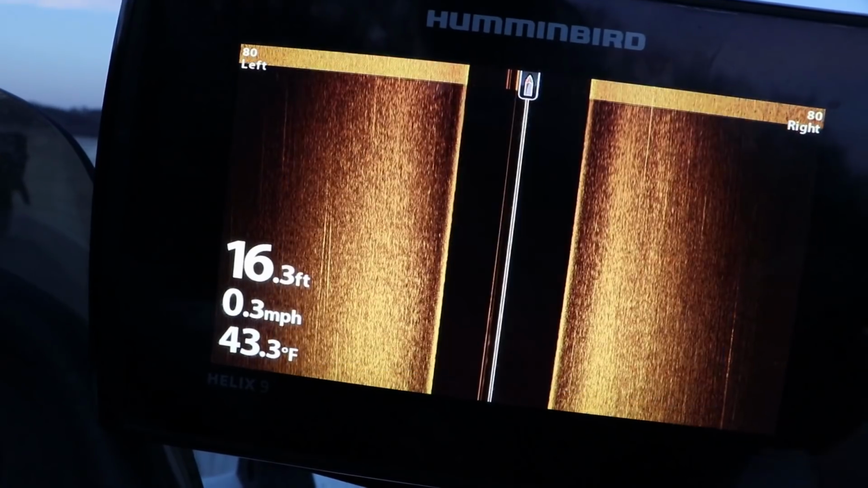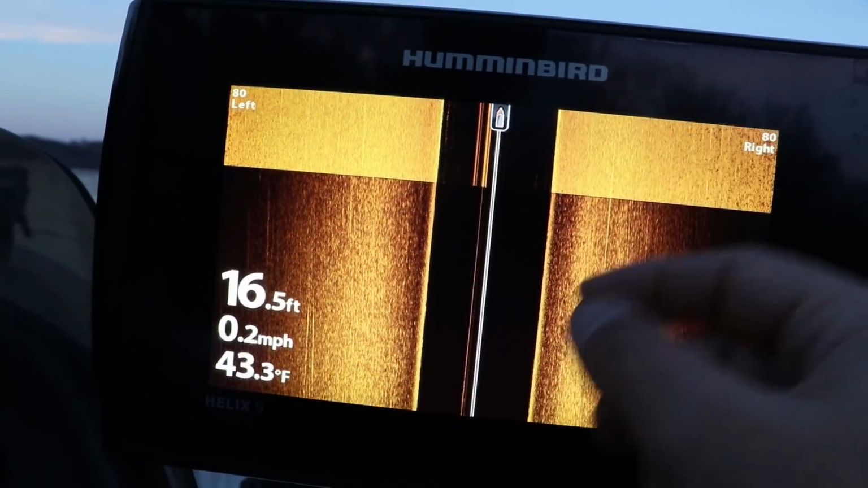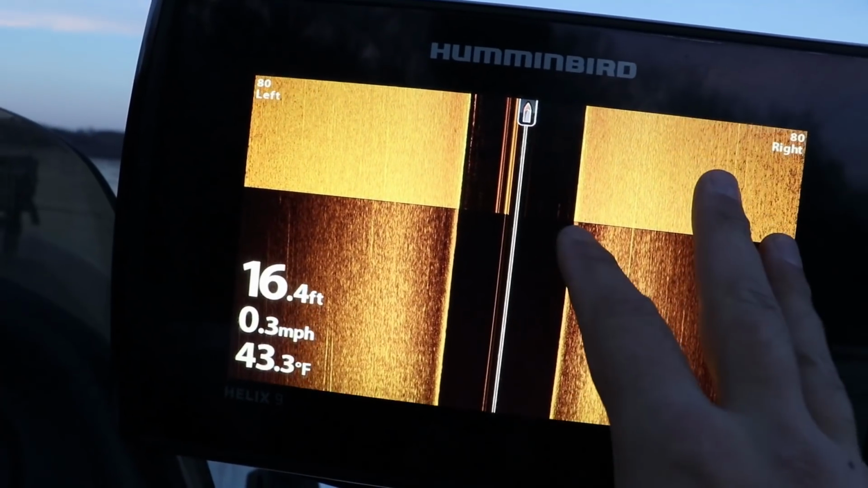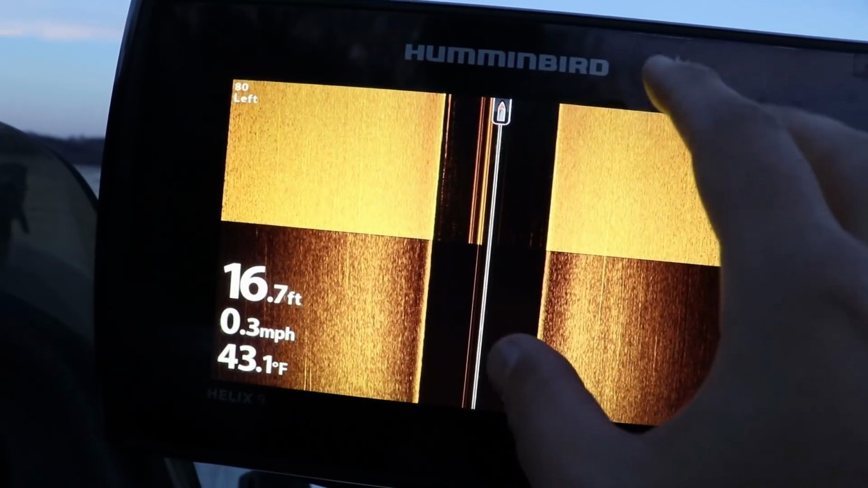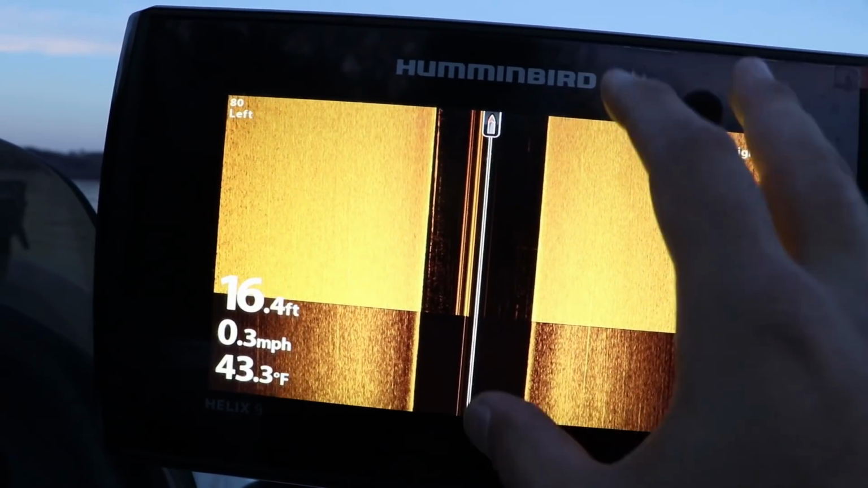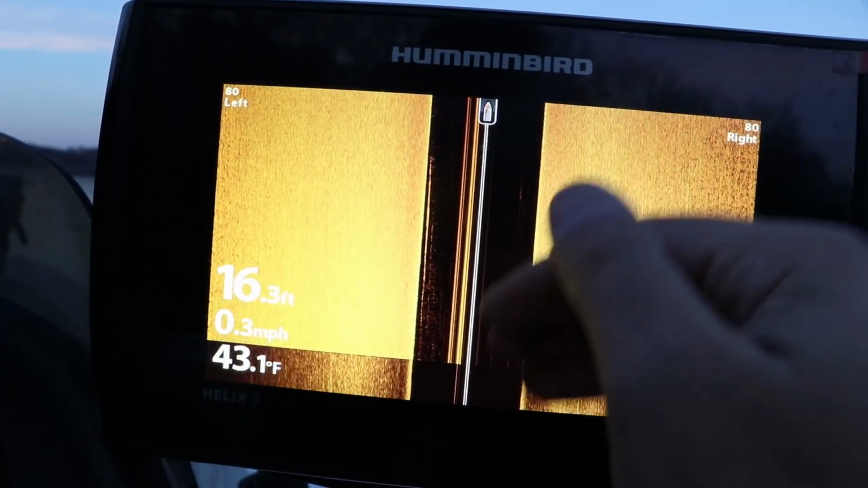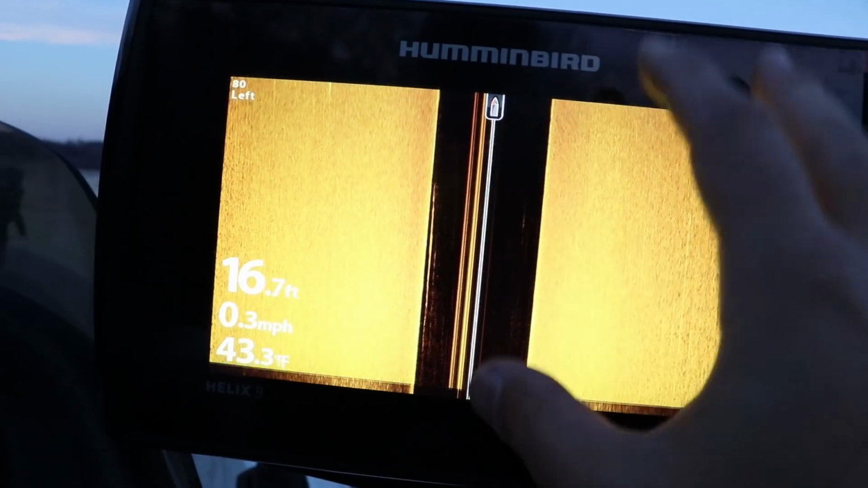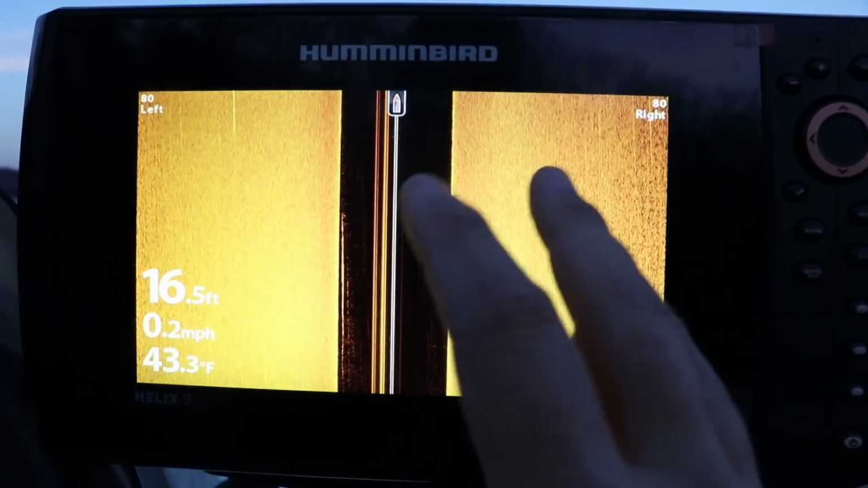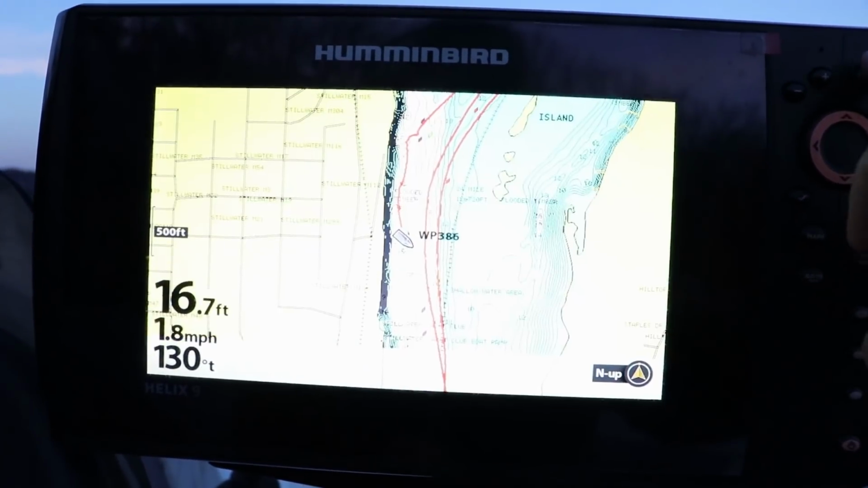I highly recommend you just start there, and once you start seeing fish, and I'll link a bunch of videos of what fish look like on down imaging sonar, side imaging sonar, what they look like on 2D imaging sonar, what they look like on 2D sonar. I'm going to link all those below. You can check those out to go further in depth. I just wanted to go through how to set some of this stuff up, kind of like a crash course, okay? Into GPS real quick.